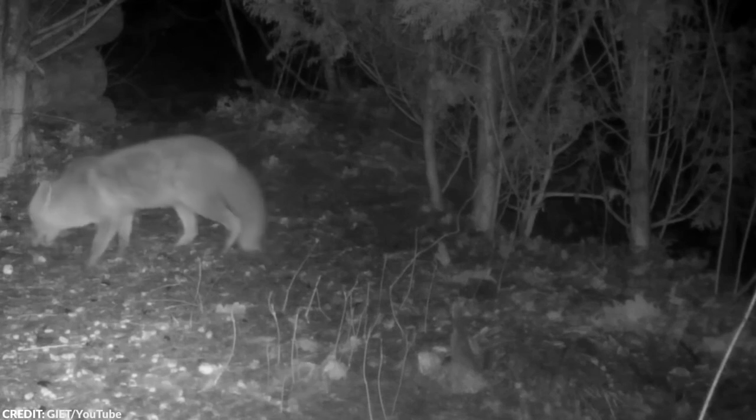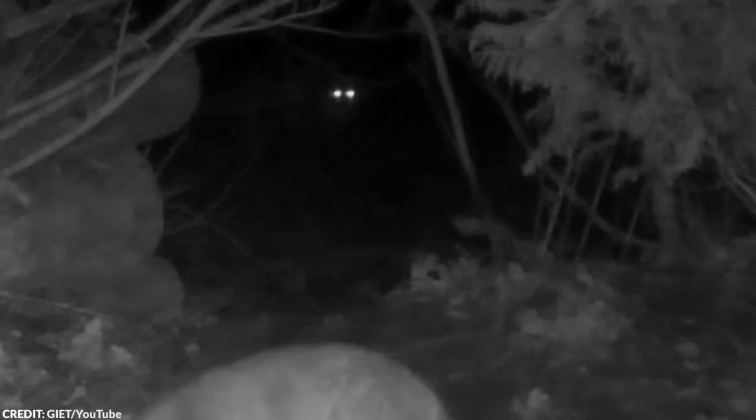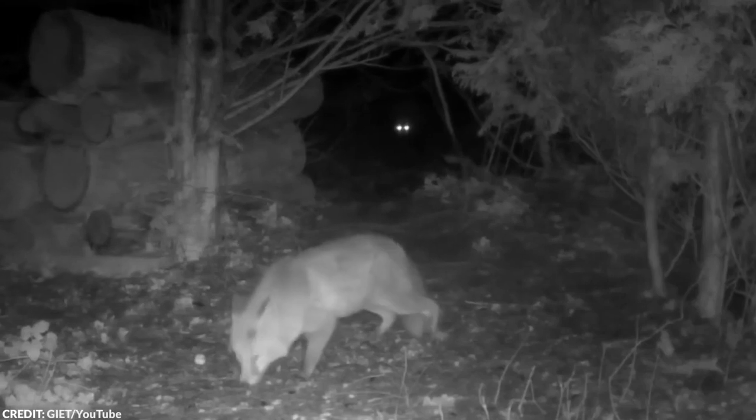Then suddenly, something appeared in the darkness. A pair of glowing eyes slowly approaching the fox. What do you think was lurking in the dark? Number 2. A glimpse of the Dogman.